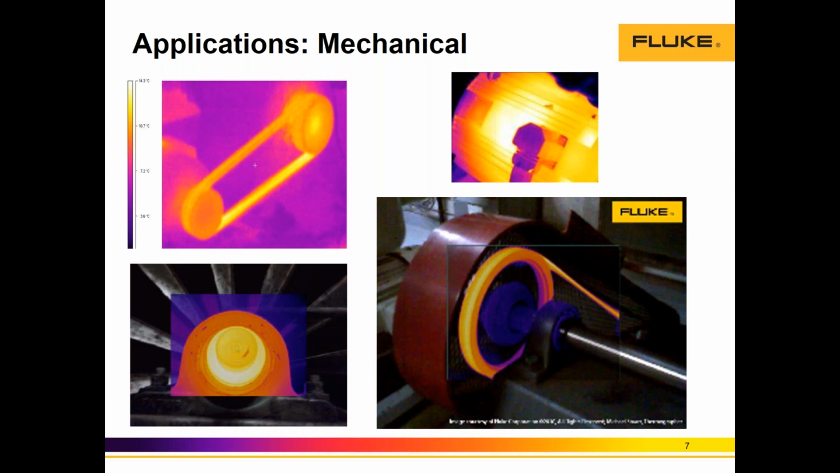And I think there's an interesting image here also. You can notice on the top right motor that there's a concentrated pattern of heat in the center area of the motor. I think it's a pump. That indicates that there might be some issues with the stator, and it might be impacting the electrical insulation.